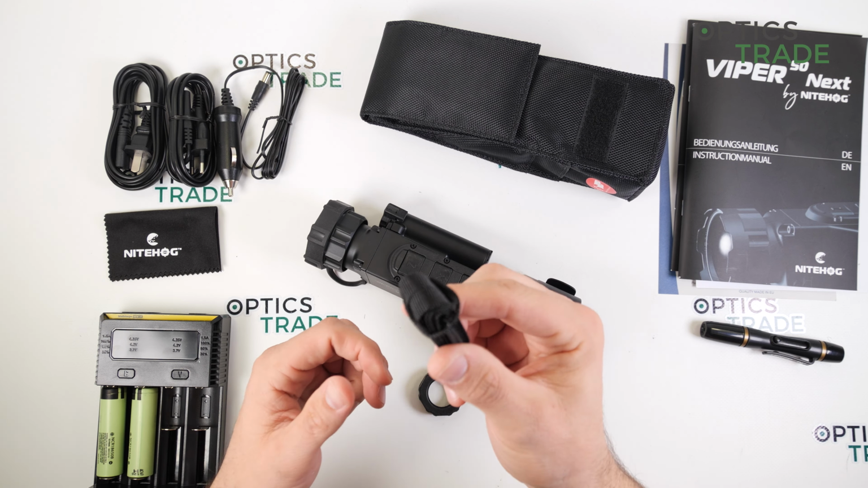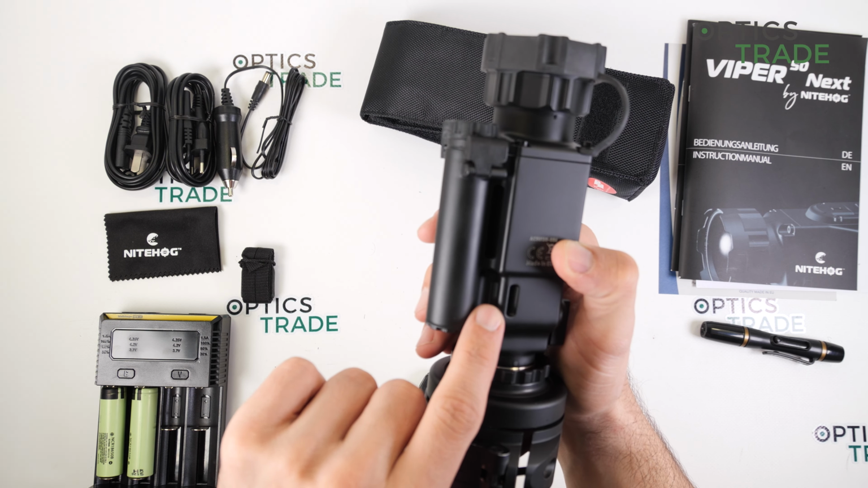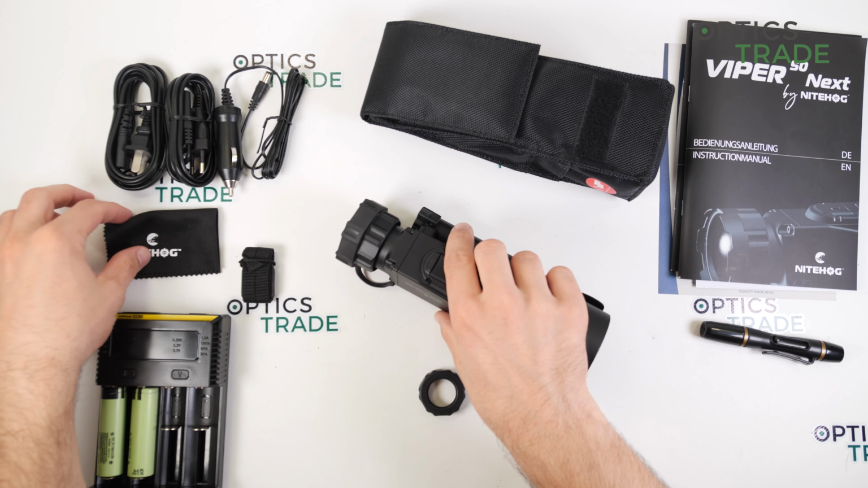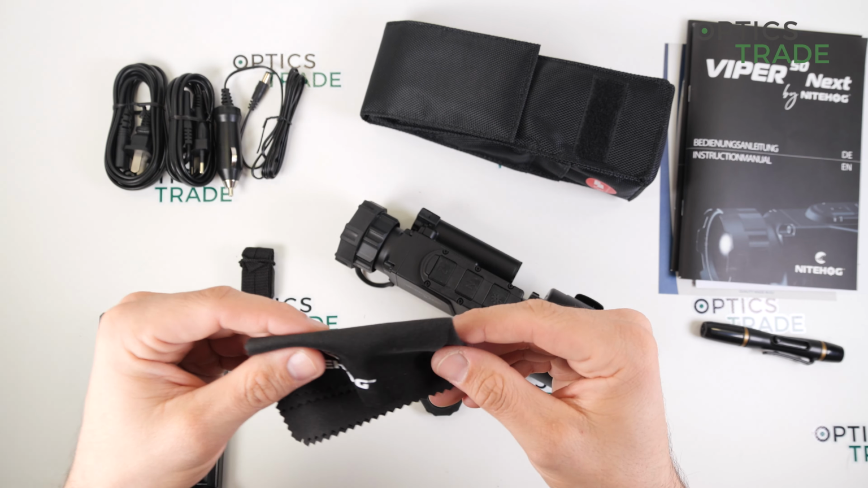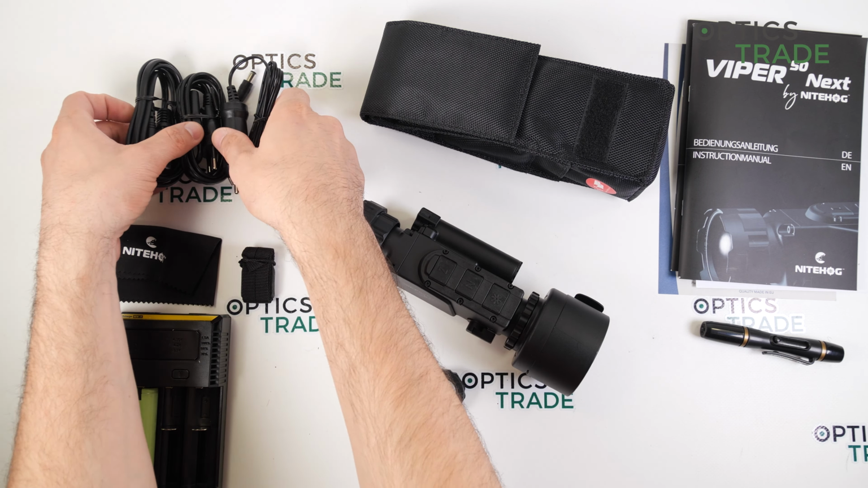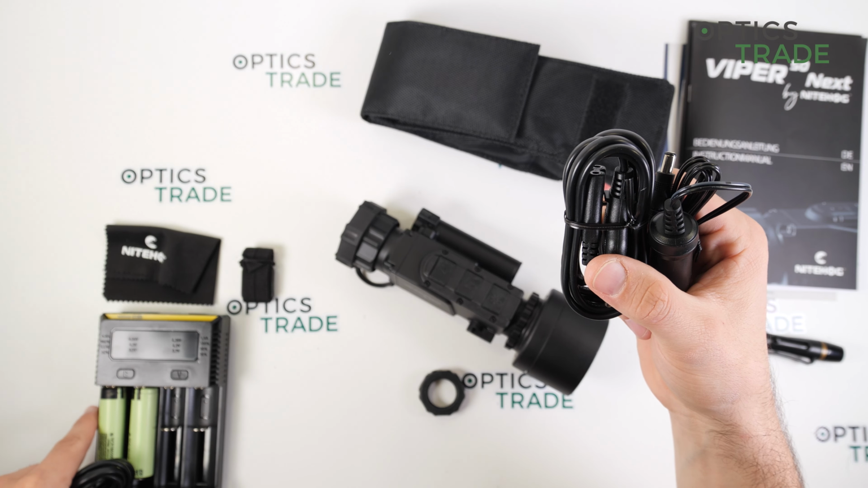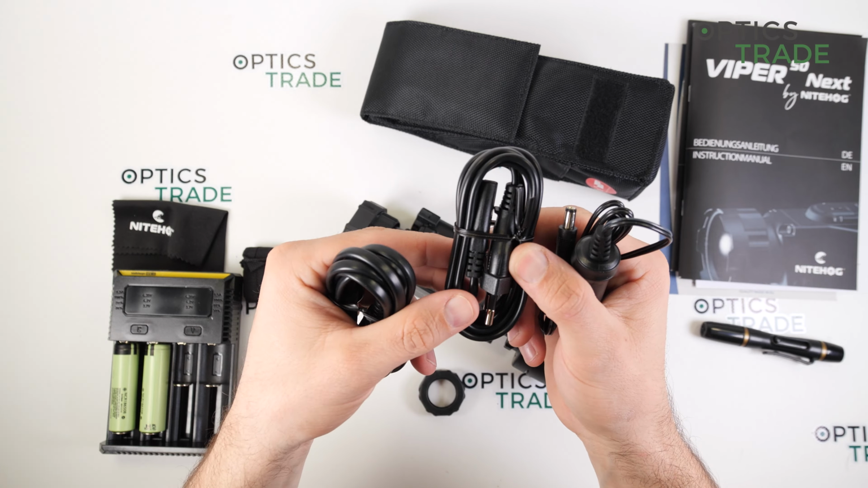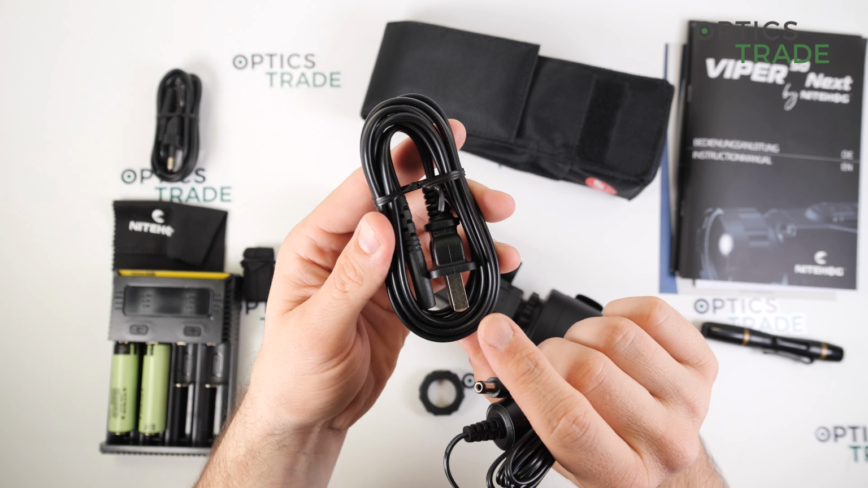Then also a carrying strap, because the device has a carrying part here, so you can thread it through. And a cleaning cloth for the lenses and also for the entire device. And lastly, cables for the charging station. First for the European market, then for the US and Canada market, I think.